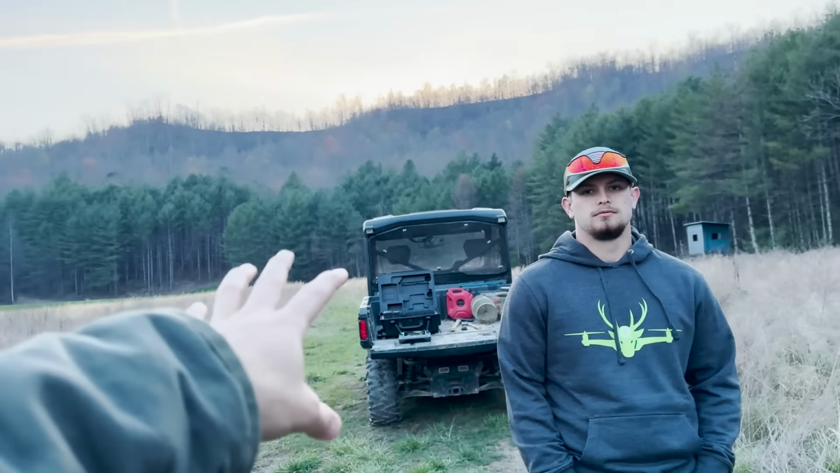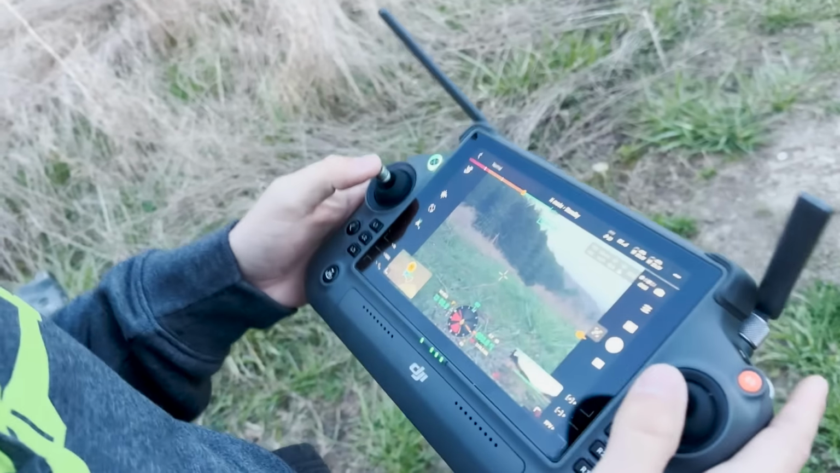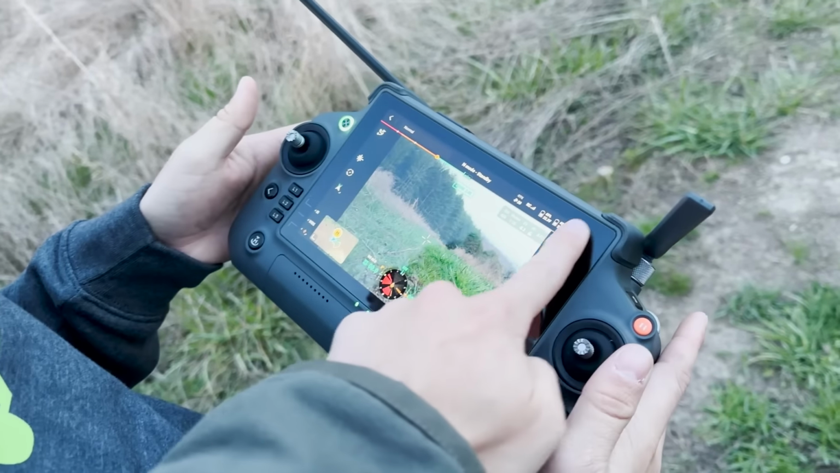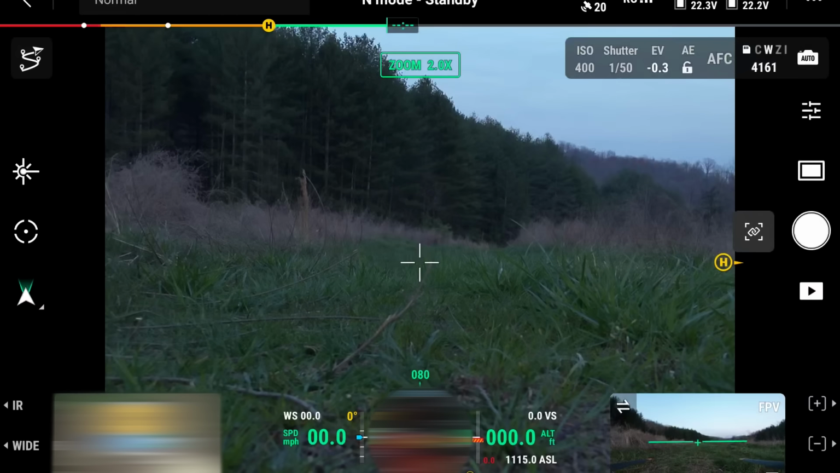Today wasn't as hot, so we're hoping maybe we'll get out here and maybe be able to find some actual deer and stuff. Who knows, might find like a coyote or something too. Here's the big remote, and the cool thing about it, we can actually do this right here. Pull it down, boom. Now we're screen recording, and right now y'all are looking at the same screen we are.